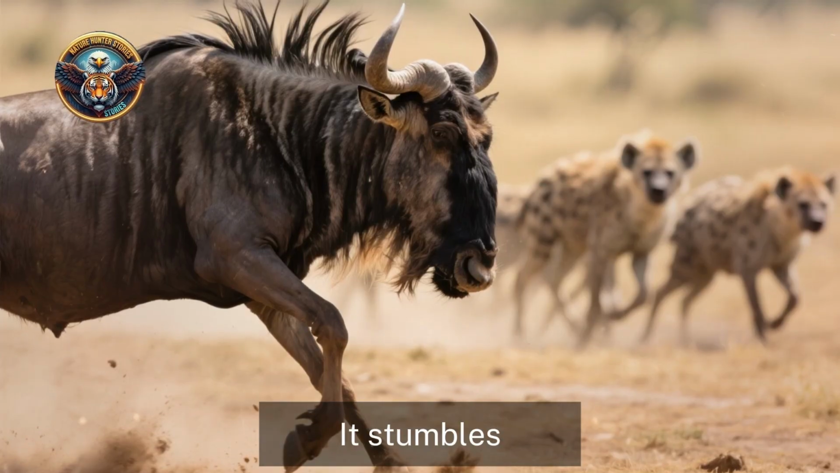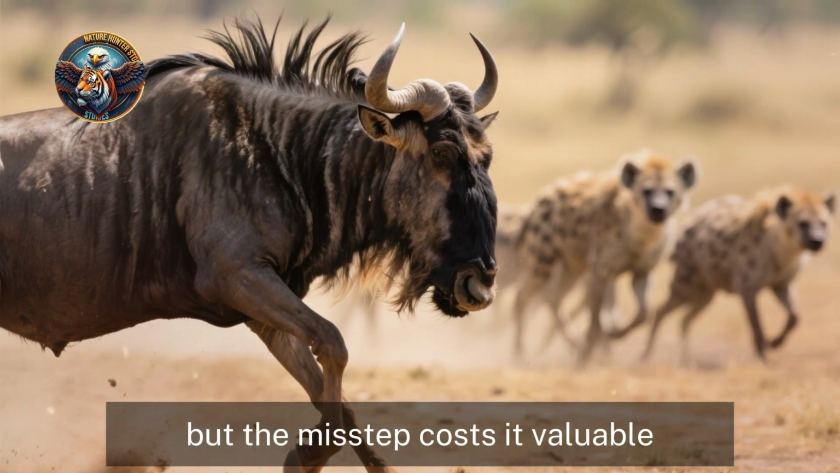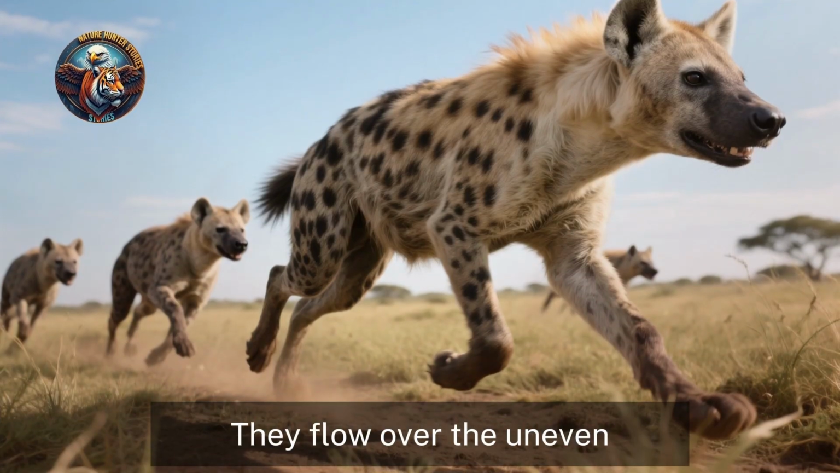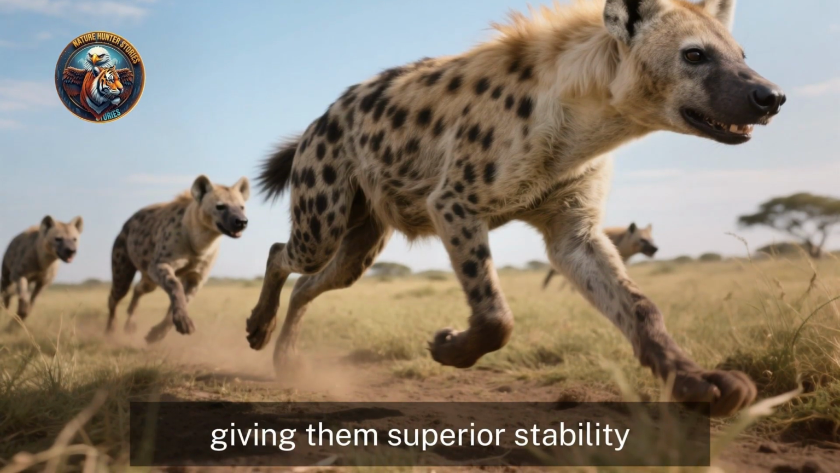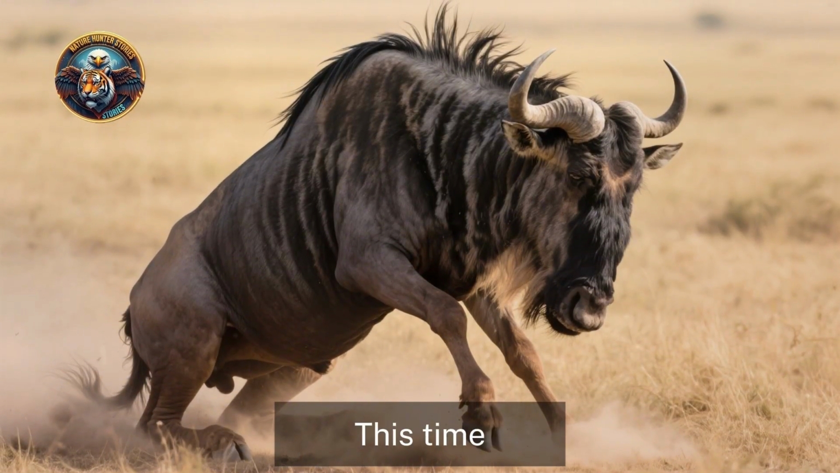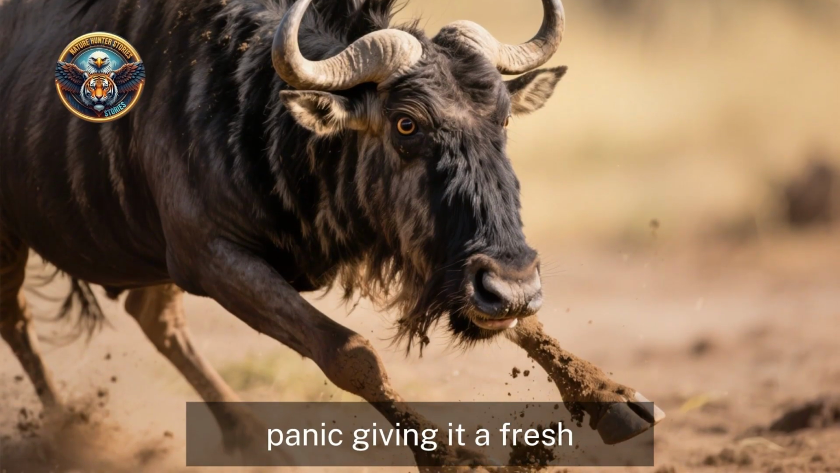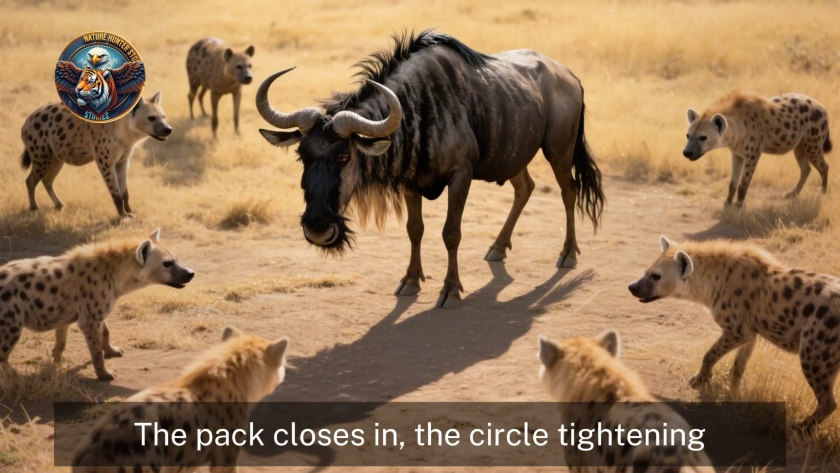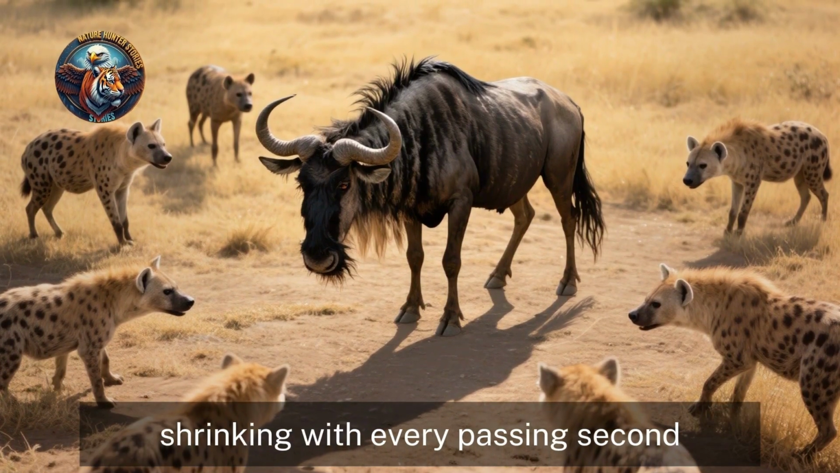It stumbles, recovering its footing just in time, but the misstep costs it valuable energy and allows the hyenas to gain ground. They flow over the uneven terrain with a practiced ease, their lower center of gravity giving them superior stability. Another stumble. This time, the wildebeest goes down to one knee. It scrambles back up, panic giving it a fresh surge of adrenaline. But the damage is done. The pack closes in, the circle tightening. The space for escape is shrinking with every passing second.